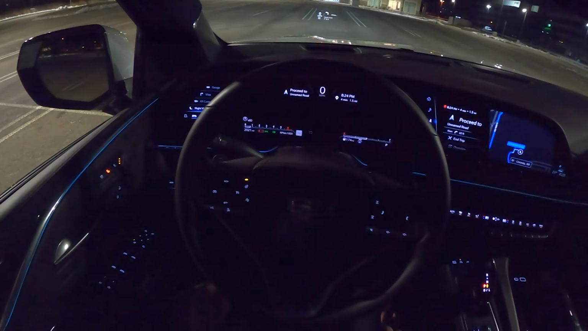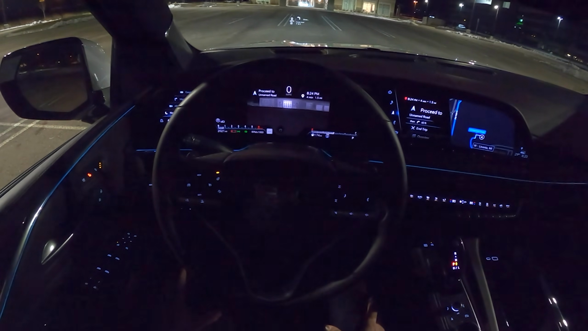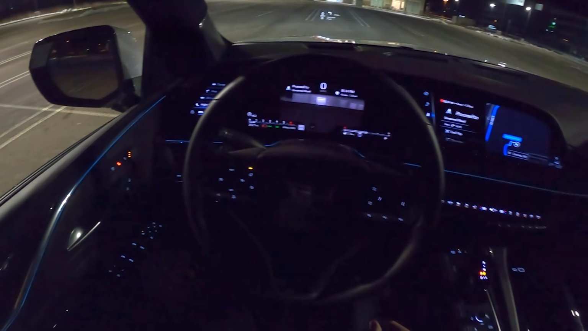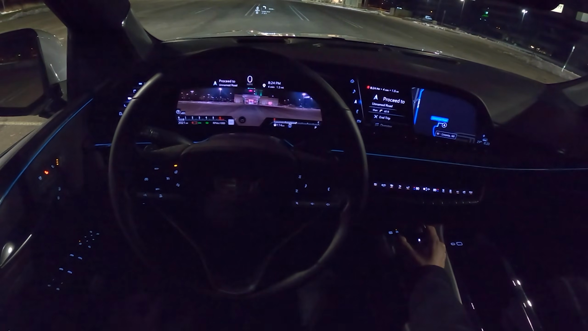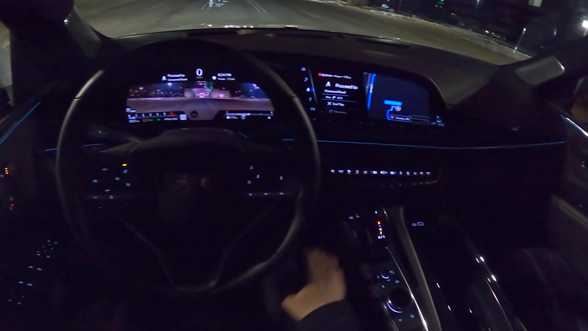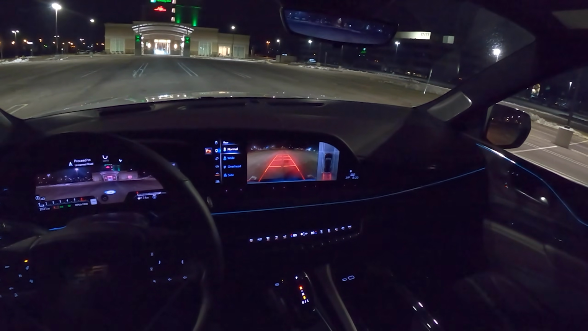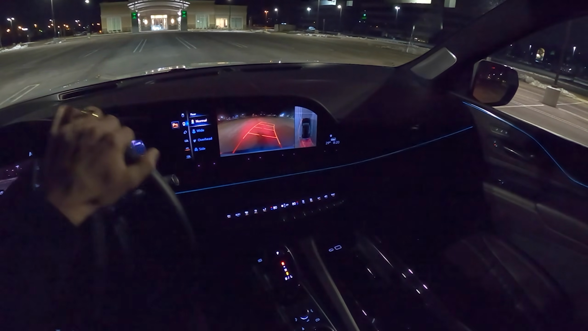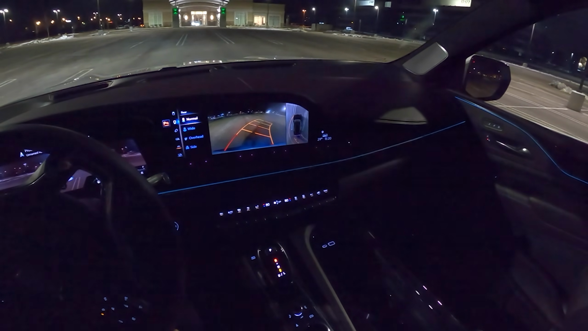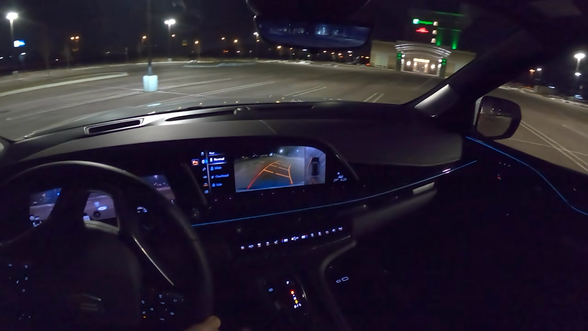We also have night vision, which is just kind of a night vision camera. Pretty standard stuff. It's been in cars for quite a while. Mercedes-Benz had one back in the day, and I believe Cadillac has had one in the Escalade. We've got a reverse camera. It's not super impressive looking at night. Doesn't have the best clarity, but it'll get the job done. Also might be a little bit dirty. That's probably not helping.